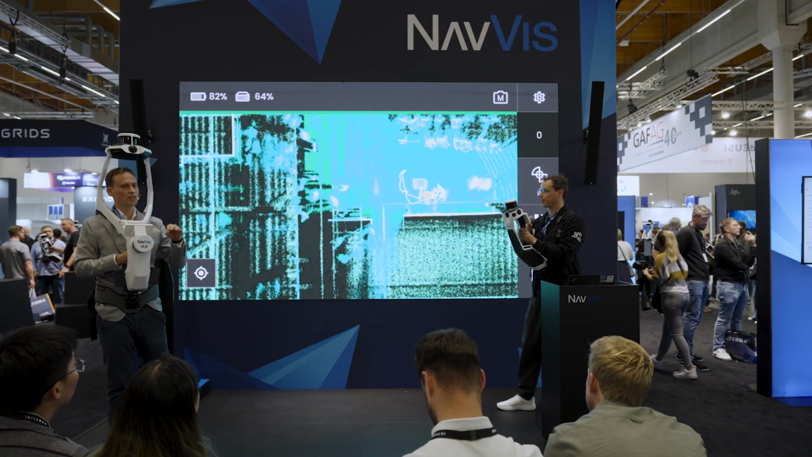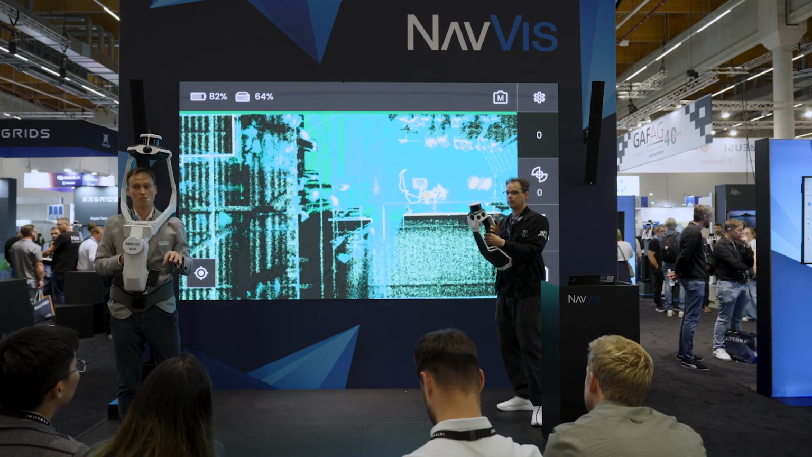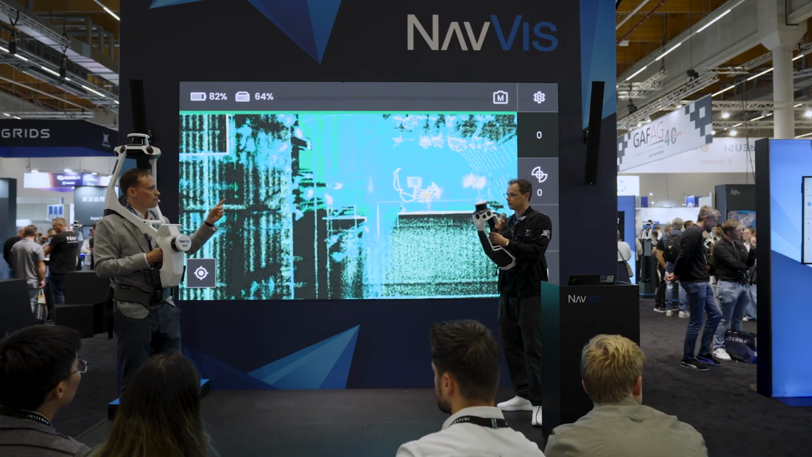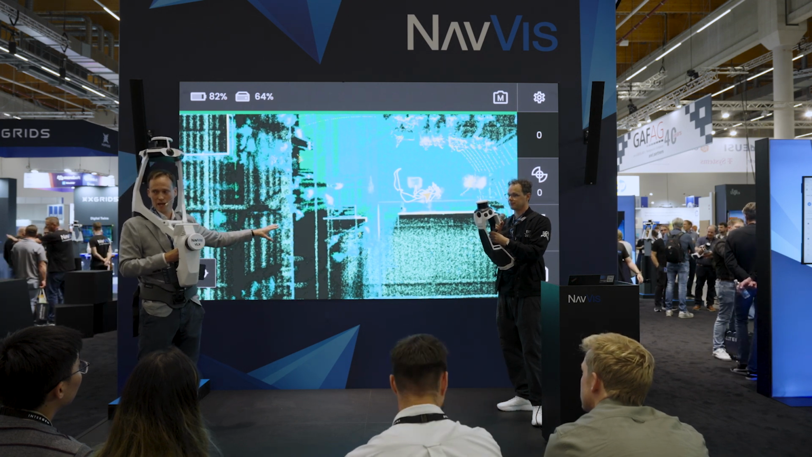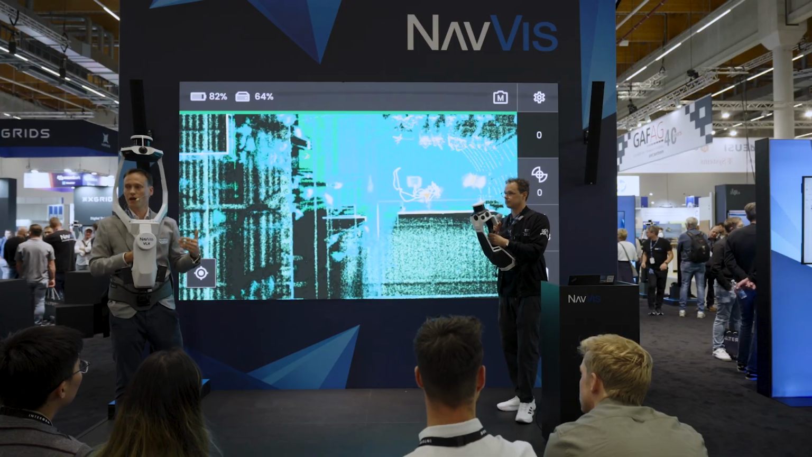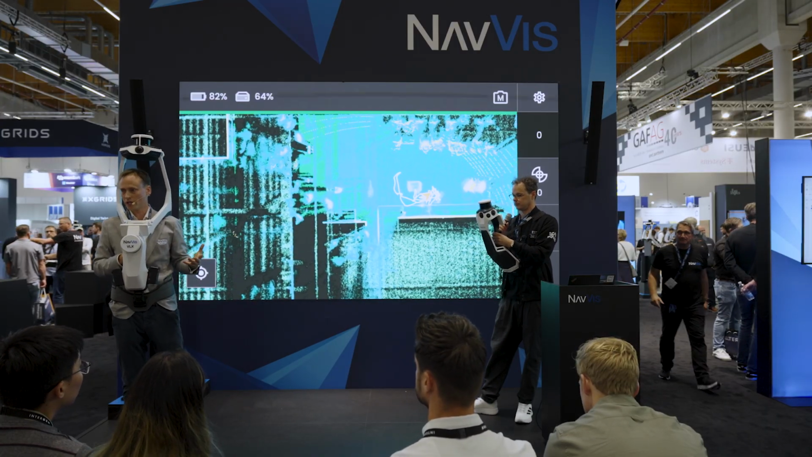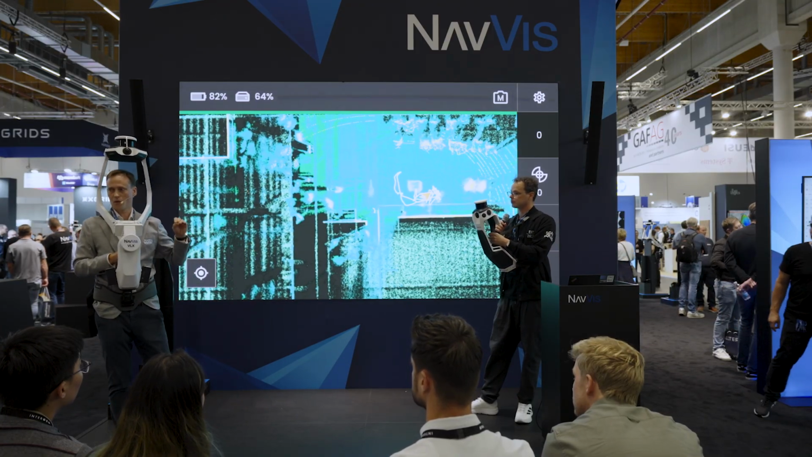So why is that so super important? Because if you lose SLAM, you want to know it, right? Because your data might just be compromised. That is why we have this huge red warning here that you lost SLAM. Now, we are often, not always, able to recover again, because the LiDAR sees geometry that it has seen before, it knows where it is, and we can continue.